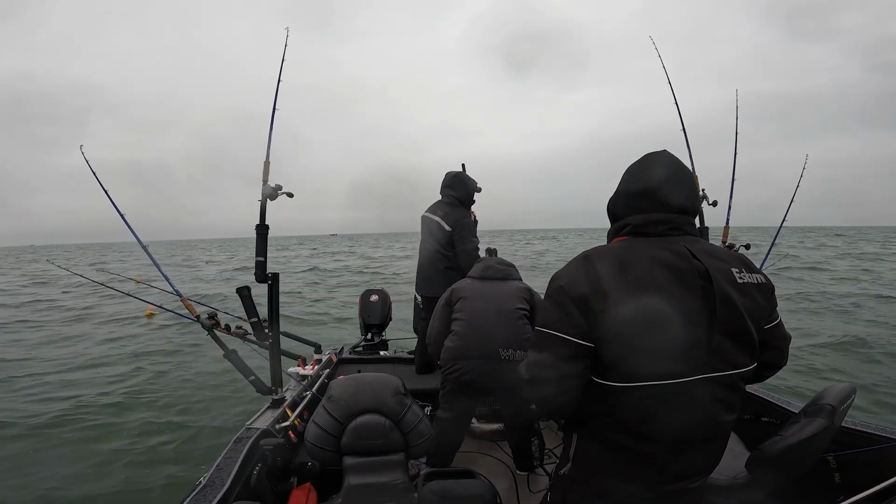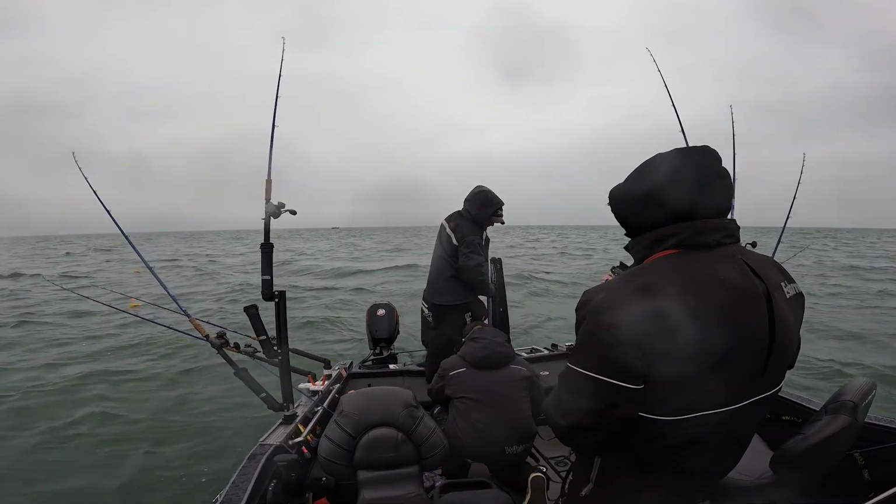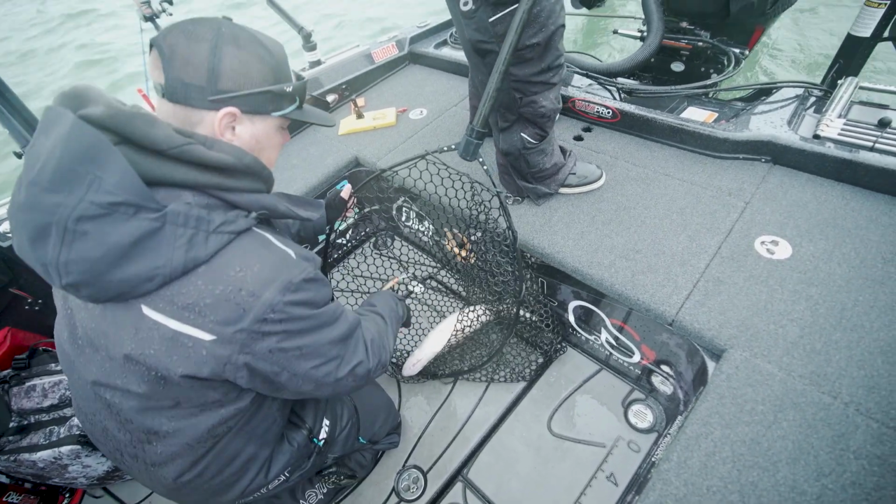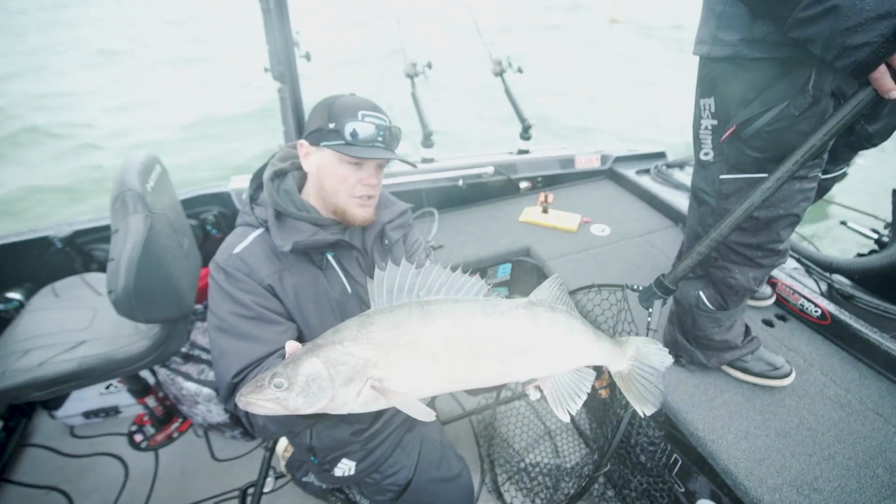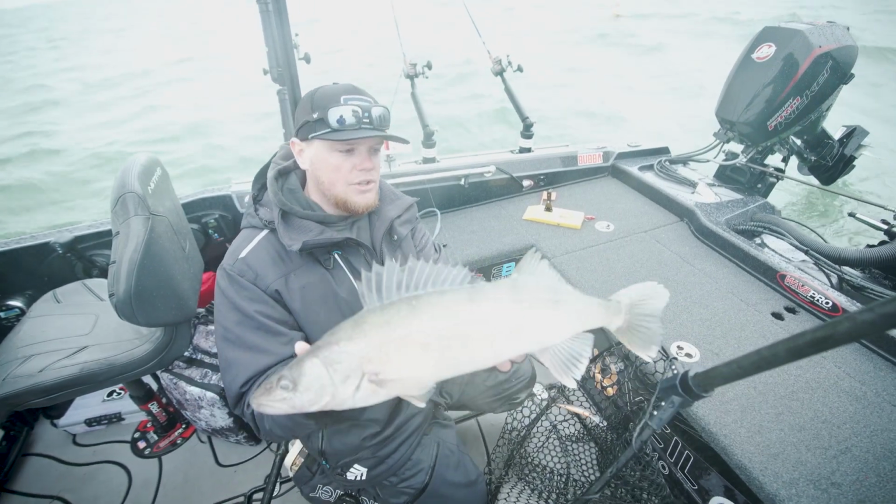Looks like she spawned out. That's probably why. She's all fired up, ready to put the feed bag on after the spawn. Water temps are getting up there, so these fish are really starting to do their thing. Even back in Green Bay, we're starting to get a few of those post-spawn fish. It's probably a 23 incher.